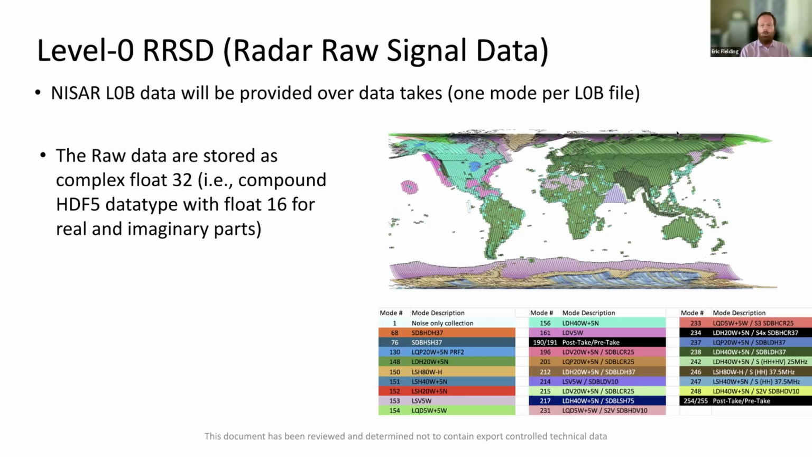So that will be one giant file. It's not going to be cut up into pieces. So the raw data is just going to be the full strip. Other places where the data take is shorter, it'll come as the shorter strip. And that's the level 0 data. Not many people will be interested in working with that.